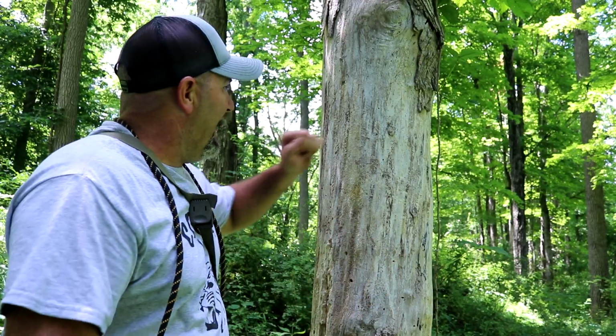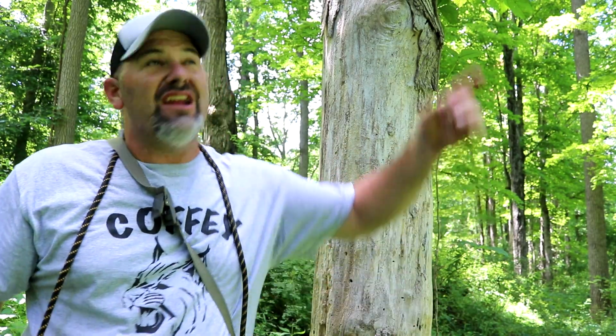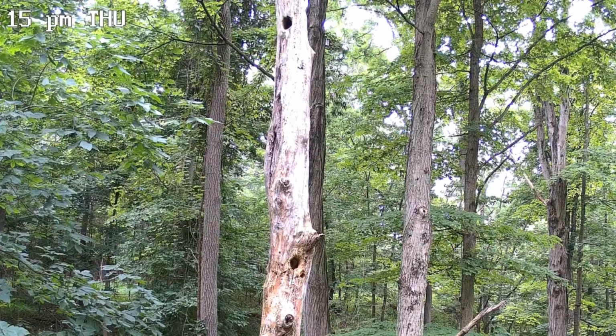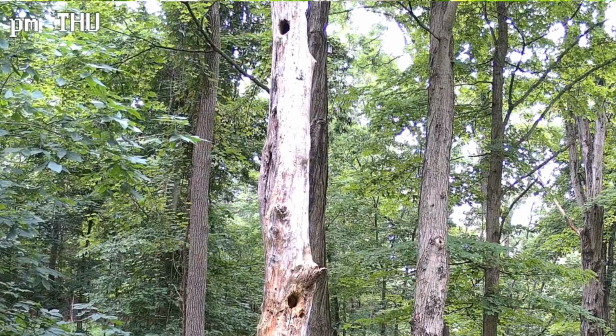Well, I think I found my candidate here. It's a dead old tree, and up there about 15-20 feet high, it's rotted out. It looks like it might be hollow. There's several holes in it.